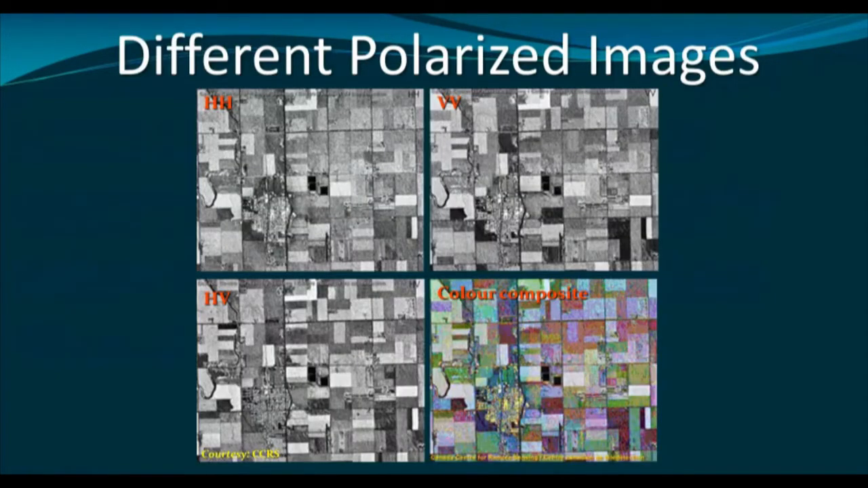Now, different polarized energy, as you can see in this slide. The first image is the HH polarization, the second one is the VV polarization, and the third one we have is the HV polarization. As you can notice, some of the features are brighter in the like polarized energy, even in HH or in VV, and some of the features are brighter in the cross polarized image.